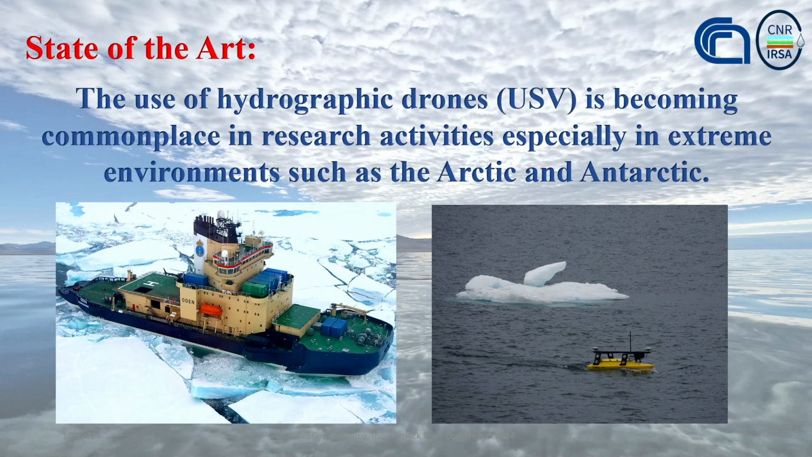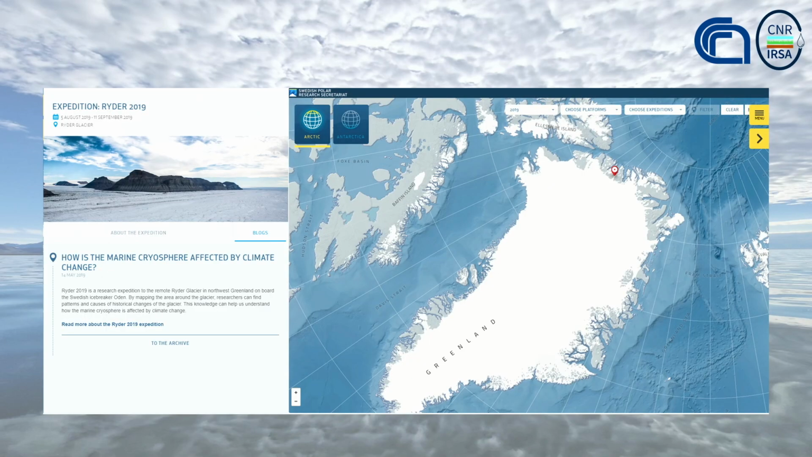Here, Seafloor actually deployed a USV in 2019 to northern Greenland with Dr. Larry Mayer's team from the UNH Center for Coastal and Ocean Mapping, NOAA, and the Swedish Maritime Agency on the Swedish icebreaker Odin for Project Ryder. Project Ryder was a research expedition to the remote Ryder Glacier in northwest Greenland on board the Swedish icebreaker Odin. By mapping the seafloor area around the glacier, researchers can find patterns and causes of historical changes in the glacier. This knowledge can help us understand how the marine cryosphere is affected by climate change.